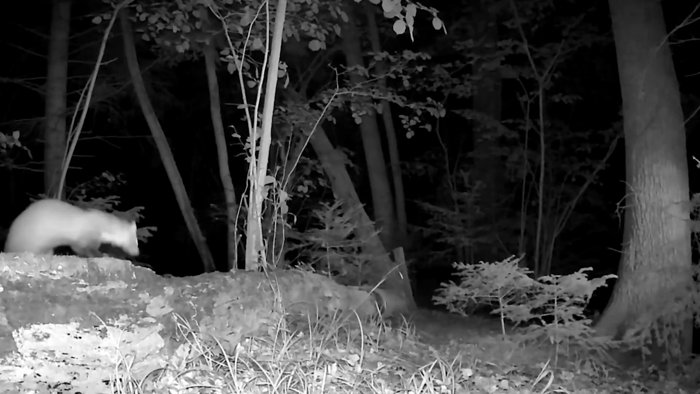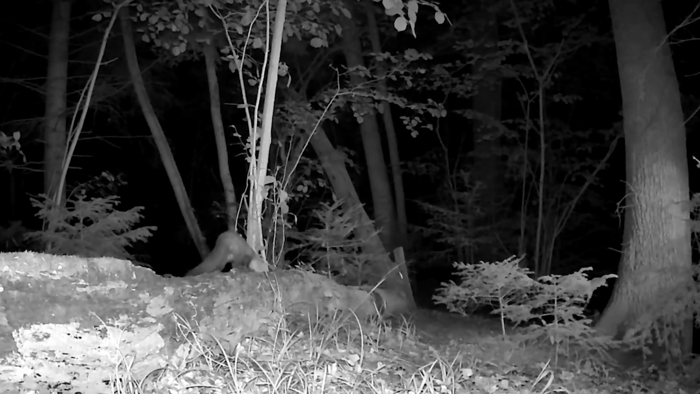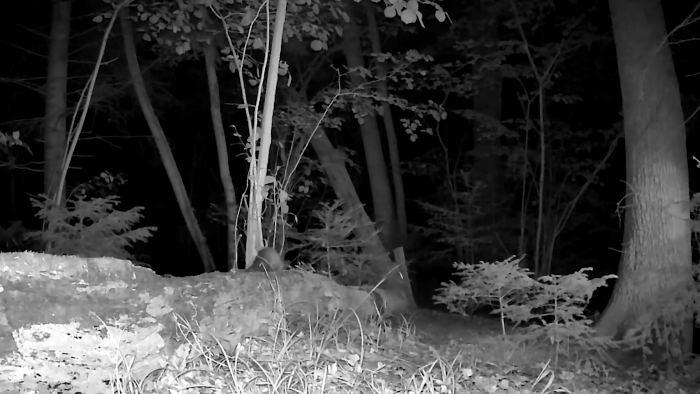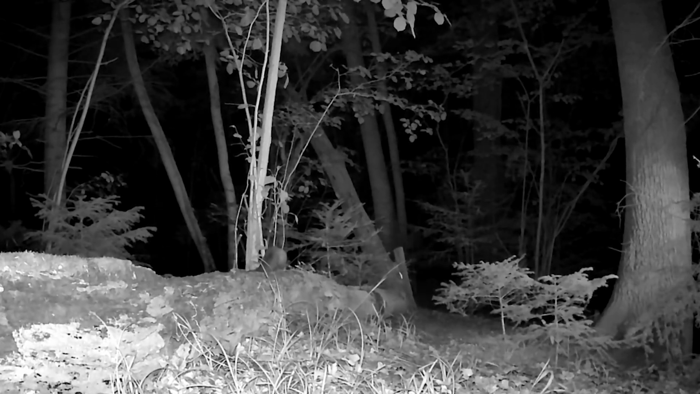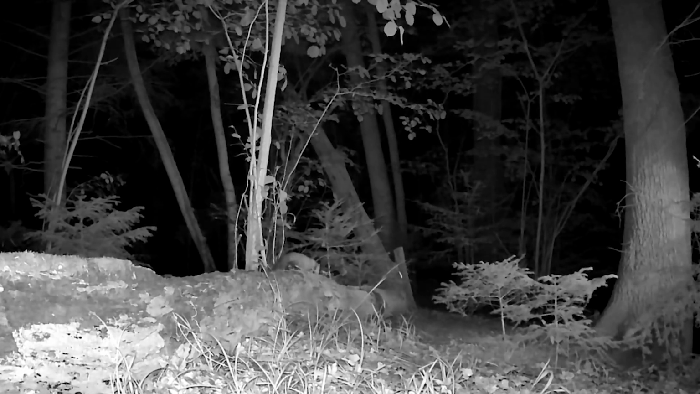Two hidden cameras installed in the same forest revealed two completely parallel worlds. Two amazing predators, each with their own unique survival strategy, grace, and character. They passed each other on this trail for just a few hours, unaware that they had become the main characters of our episode today.